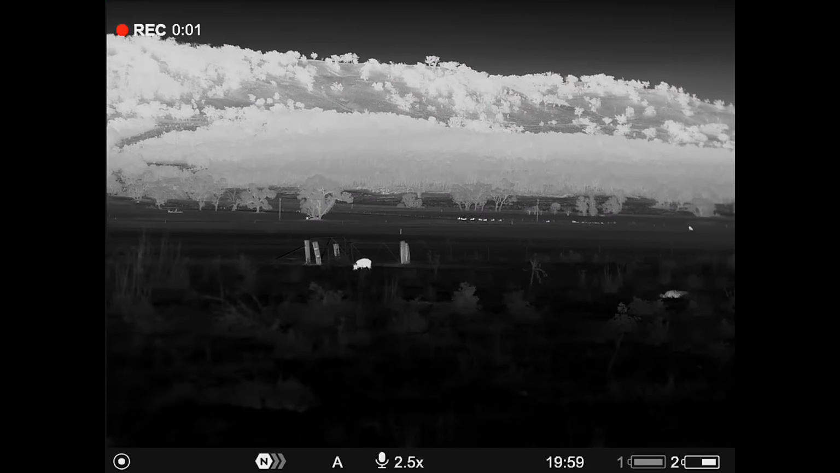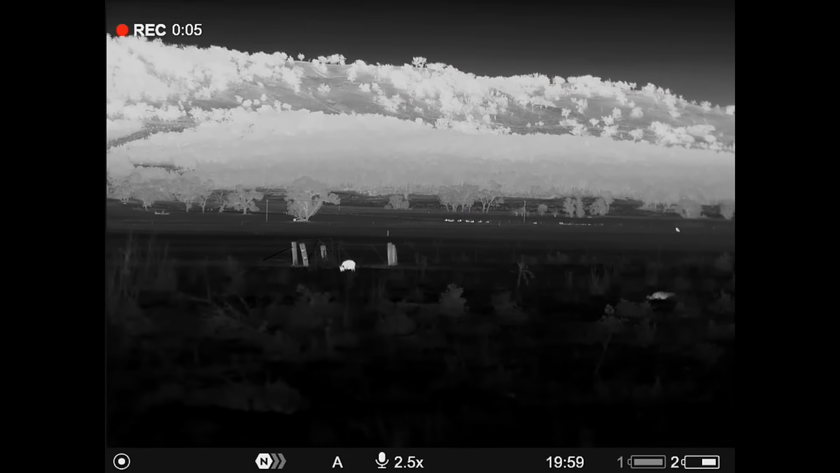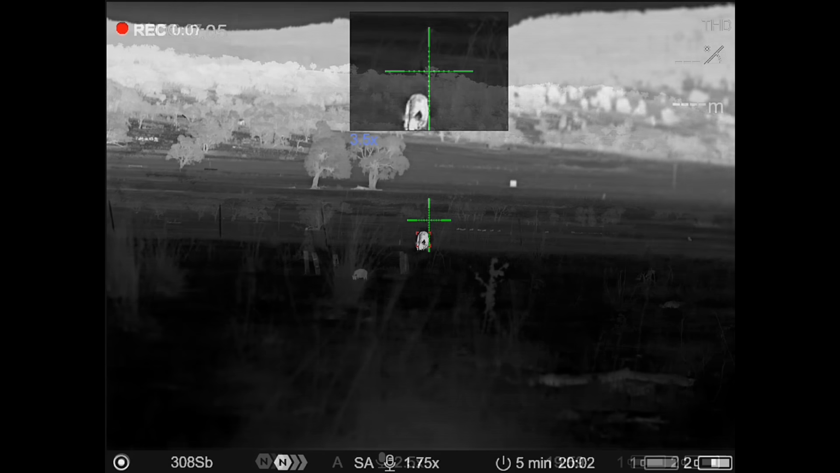This guy's about 115 metres away. Oh, no, it's a sow. See, it's nipples. Anyway, it's going to cop a subsonic.